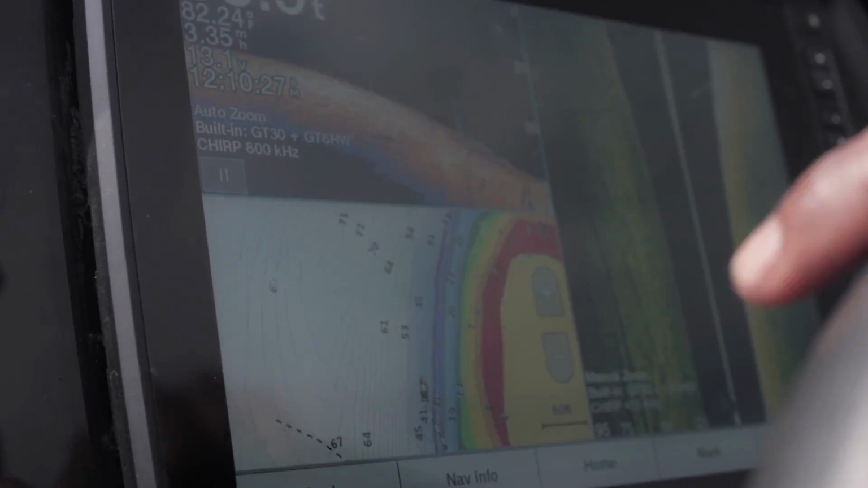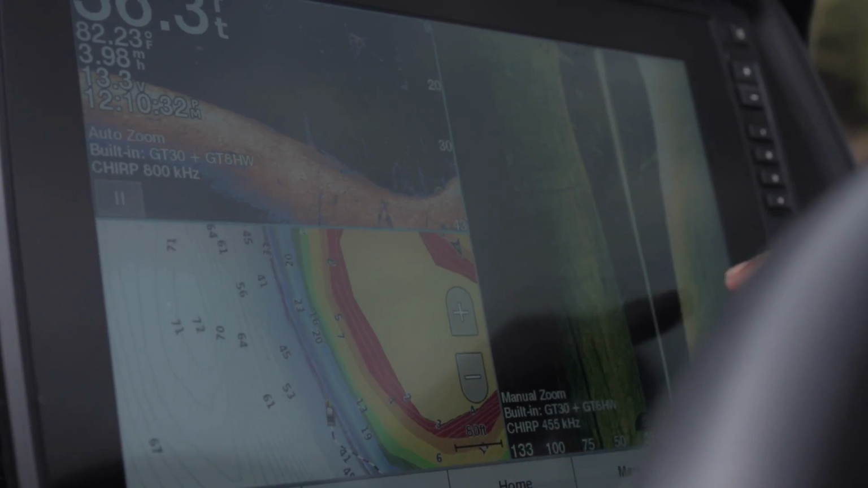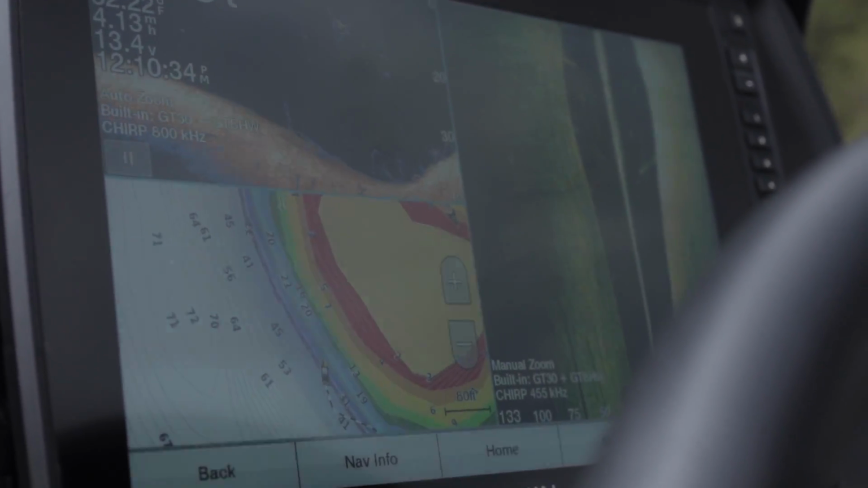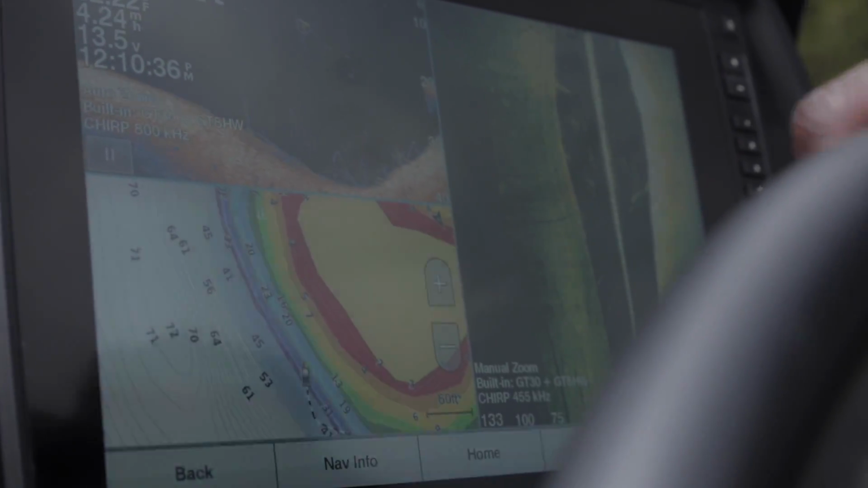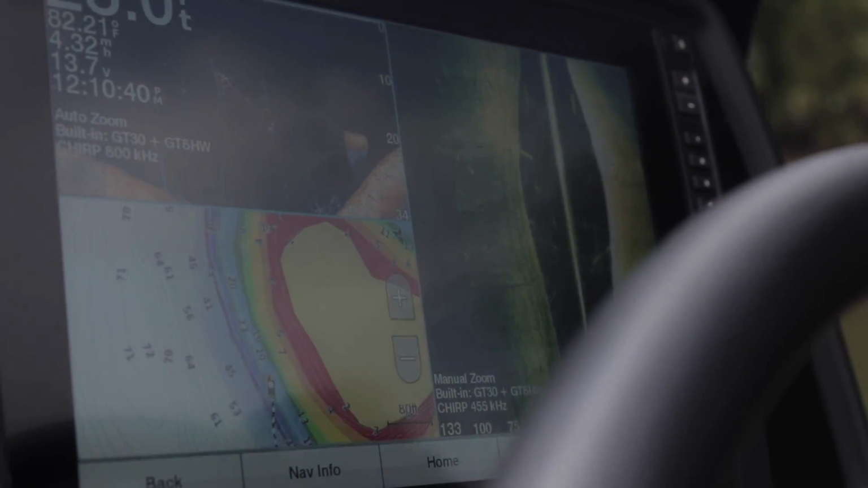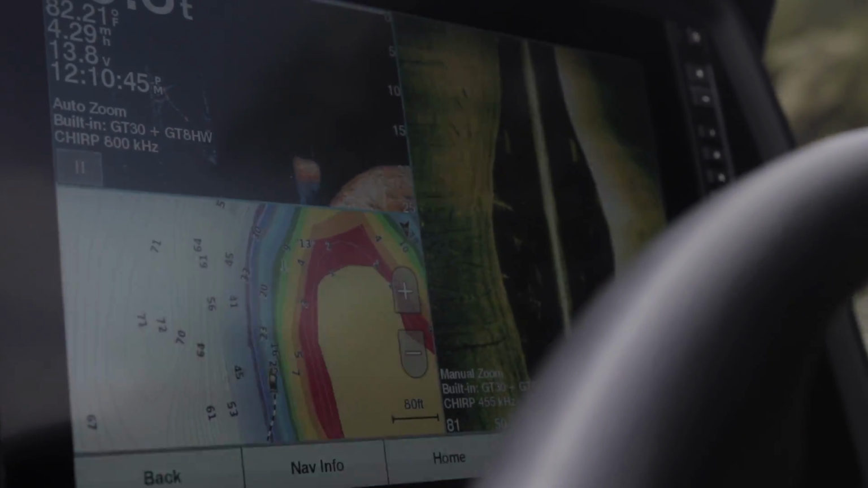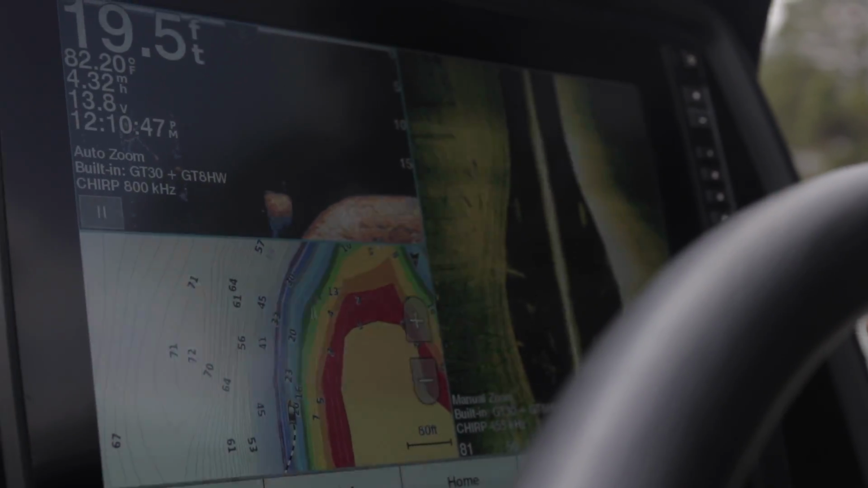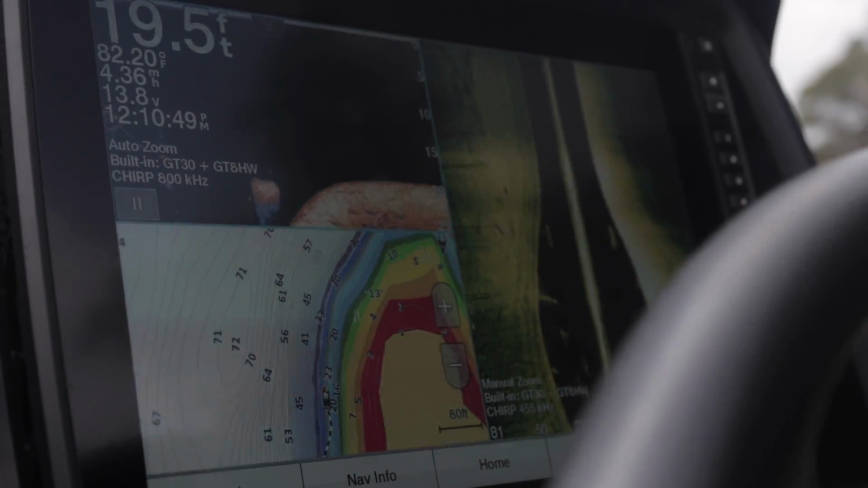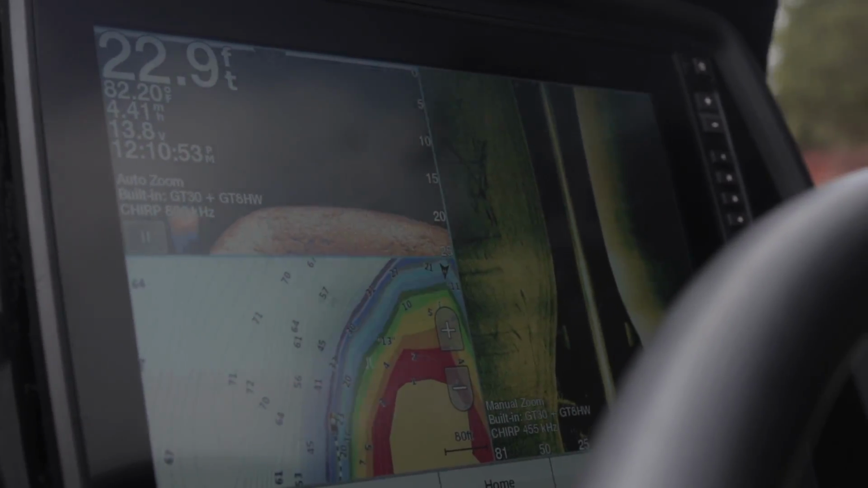You see, this is my mapping. Right now I'm running mapping, down view, all right? It's looking right under the boat, side view, looking 80 foot to the left, 80 foot to the right. And I can just put my boat right on that. There's another bait in 20 foot of water. You see how you start to pattern stuff out, and you never made a cast. You just looked at the screen, you start to pattern things out.